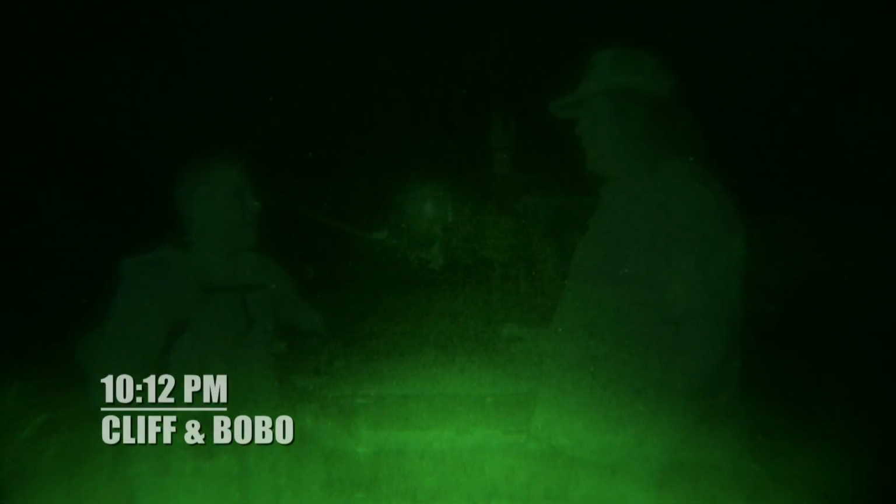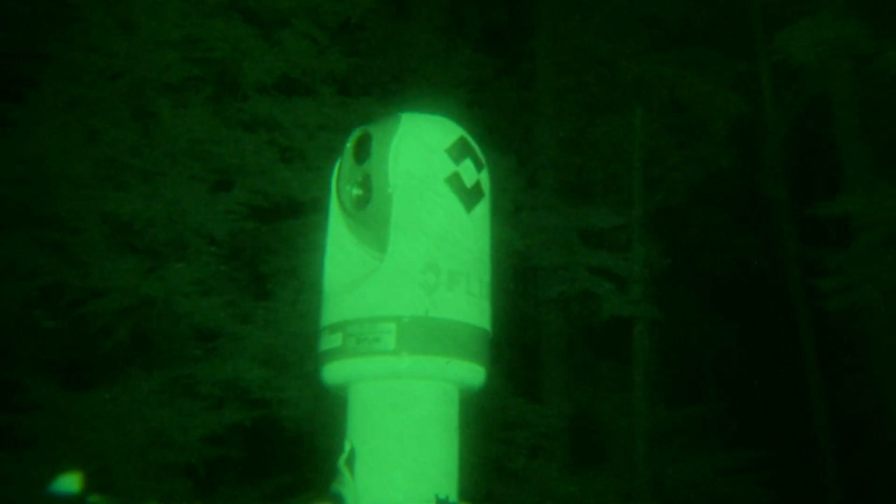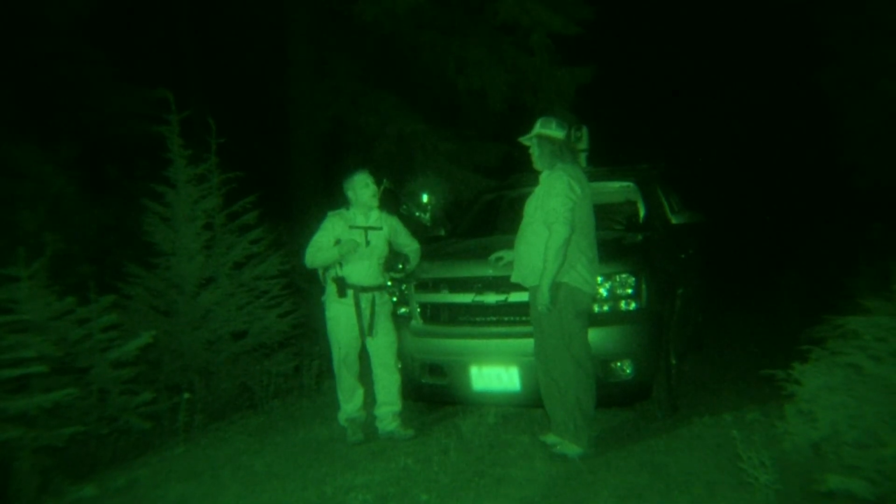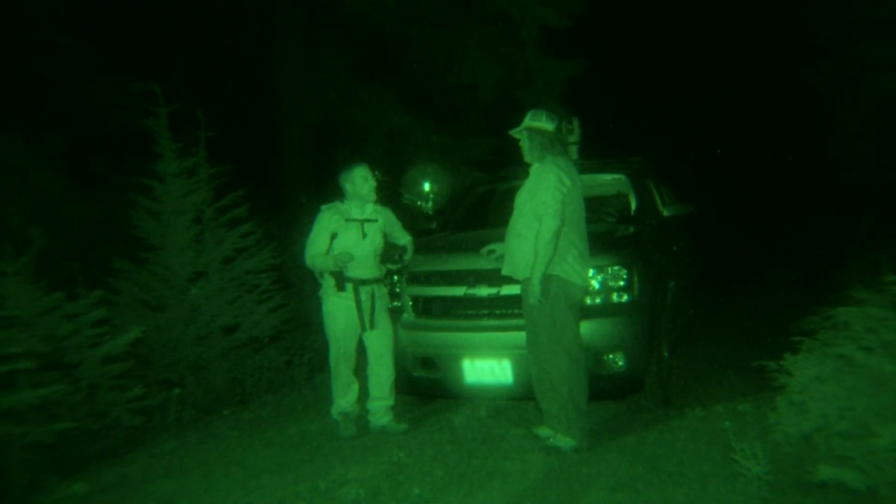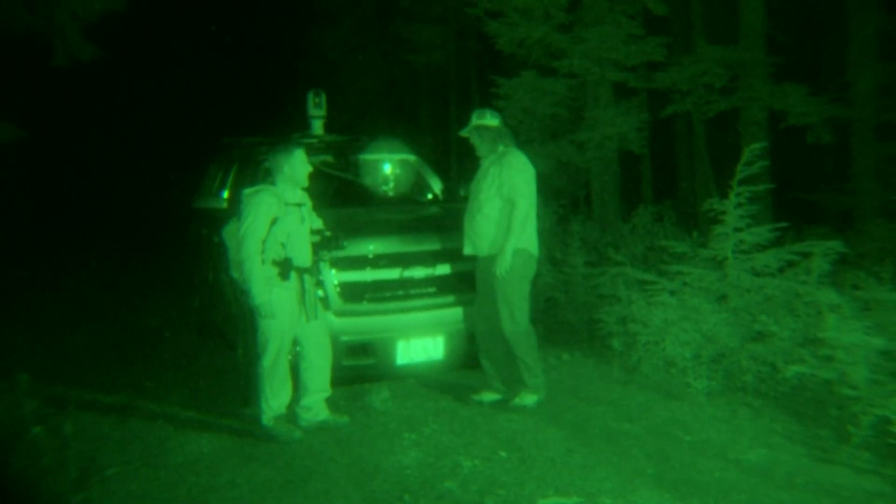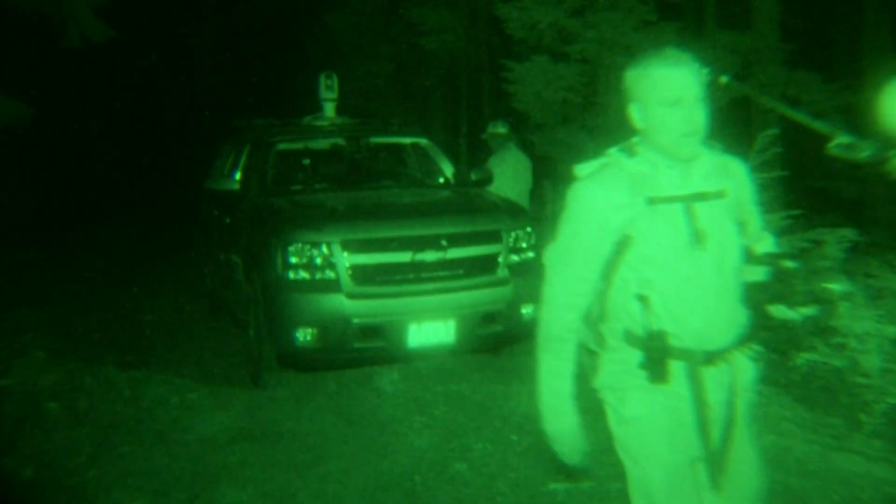This is Killer Cliff. Tonight's the night, man. We have the spot. We have the gear. This is gonna be awesome. The huckleberries are happening right now, so all the big mammals will be here feasting every single night, including the Sasquatches. Okay, well, I'll be in touch. All right, man. Good luck. Thanks. Team Oregon is team technology.